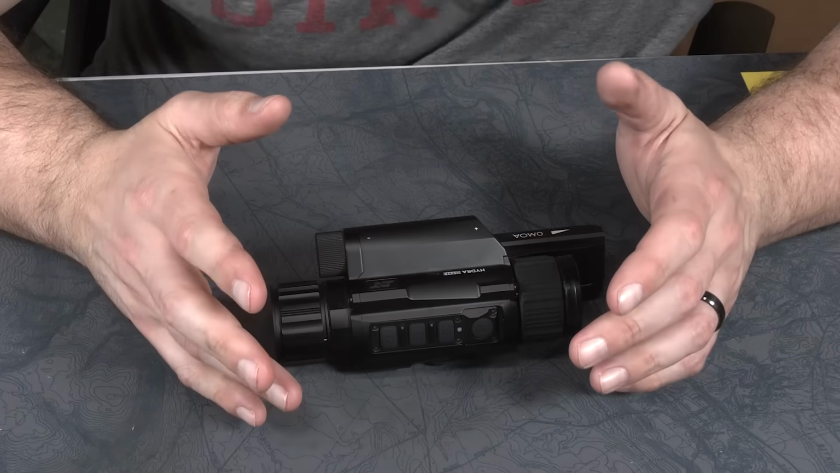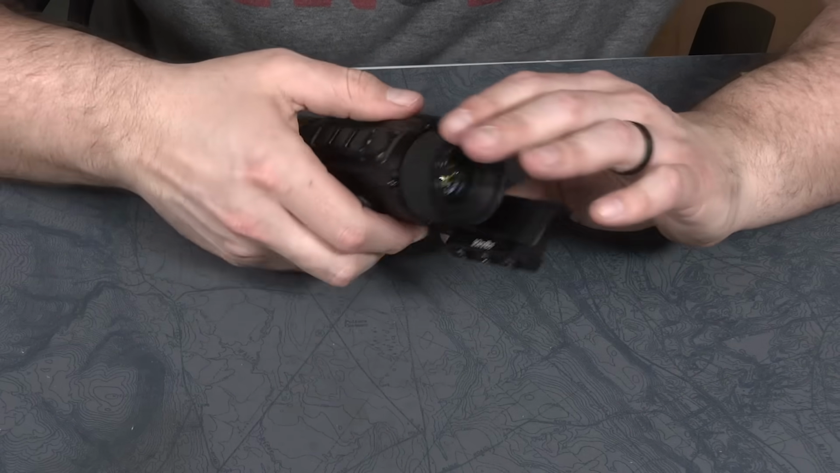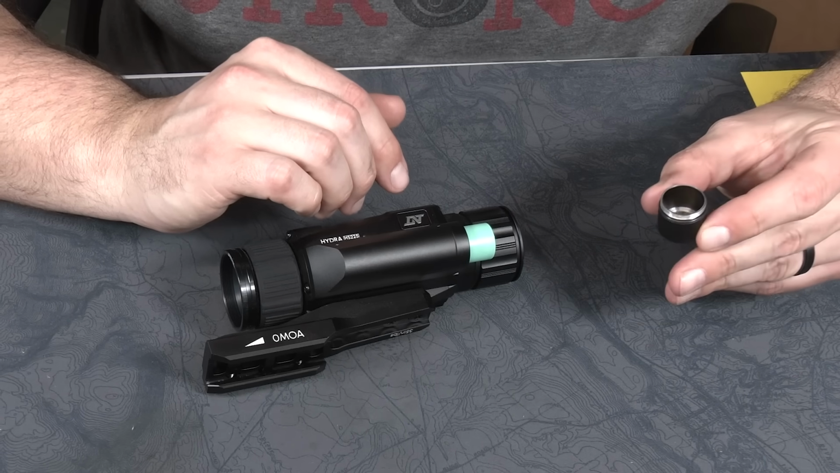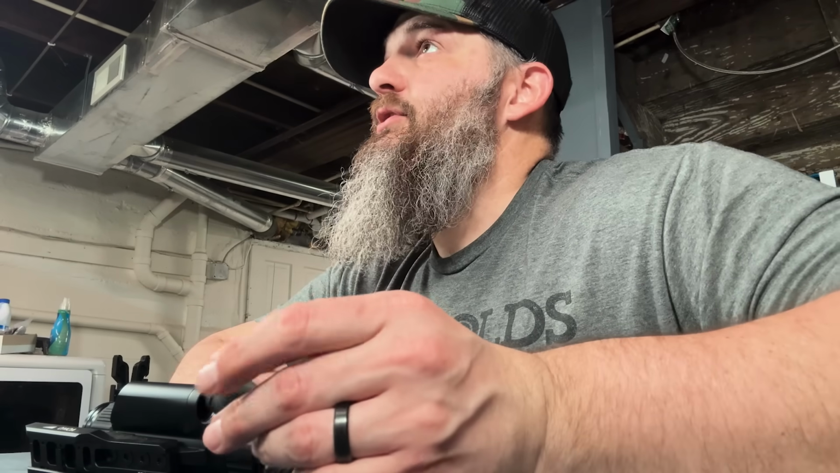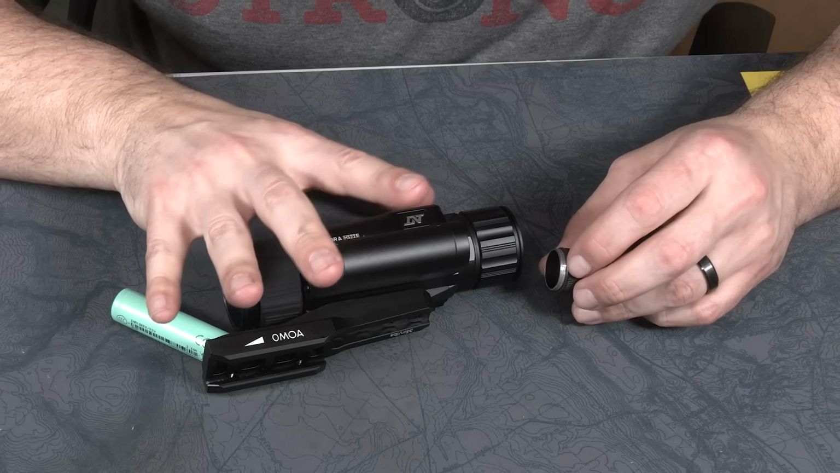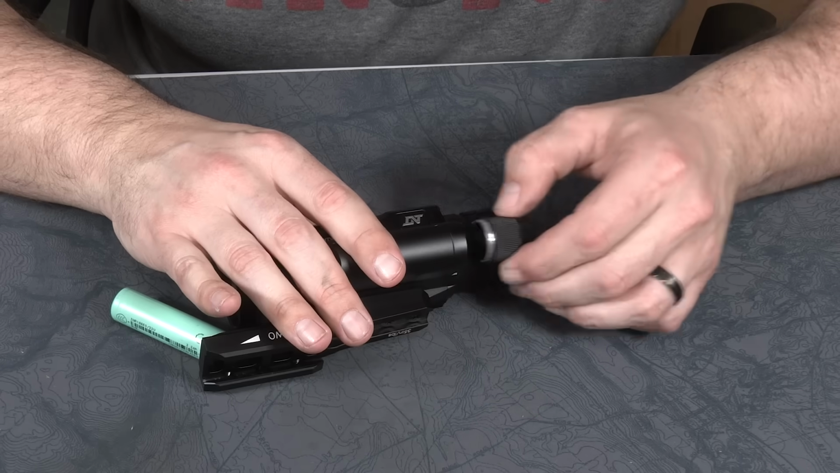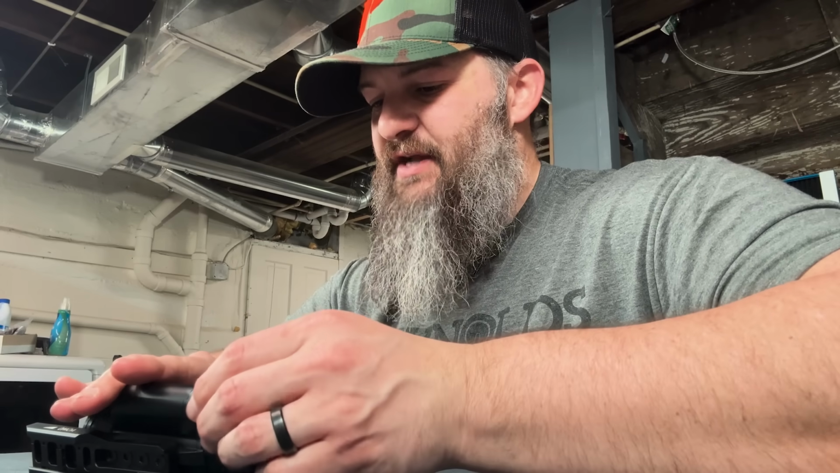That's not really a critique, but what I would like to see changed in future iterations, if we go back to the battery cap here, is that this battery cap is not captive. While it does have an O-ring on it that prevents water ingress or anything, I am going to lose this. So oftentimes optics that are in this price point will have some kind of tether on there that prevents this cap from being lost, because this is not a part that I can go to Walmart and get. And if I lose this, I am screwed. There's no way this optic will operate.